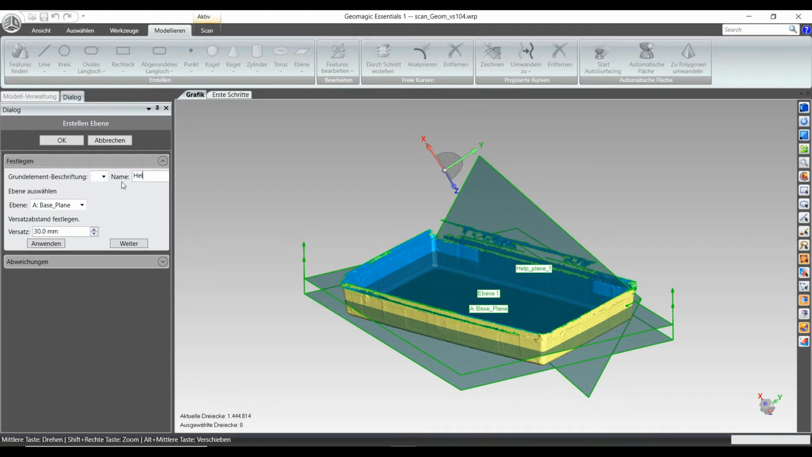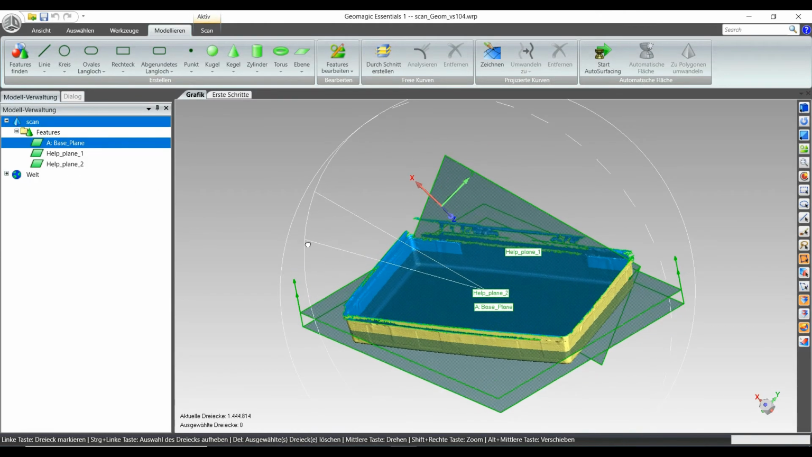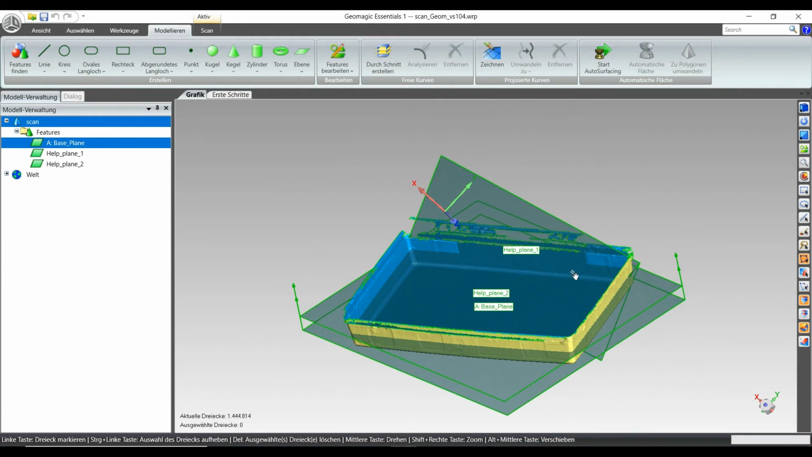Okay, so help plane, let's keep the naming and writing the same. Let's keep it beautiful and understandable later on. So okay, we create that plane and finish. So it's help plane 2, and to create what I want, I will need right now some line that's going around the contour.